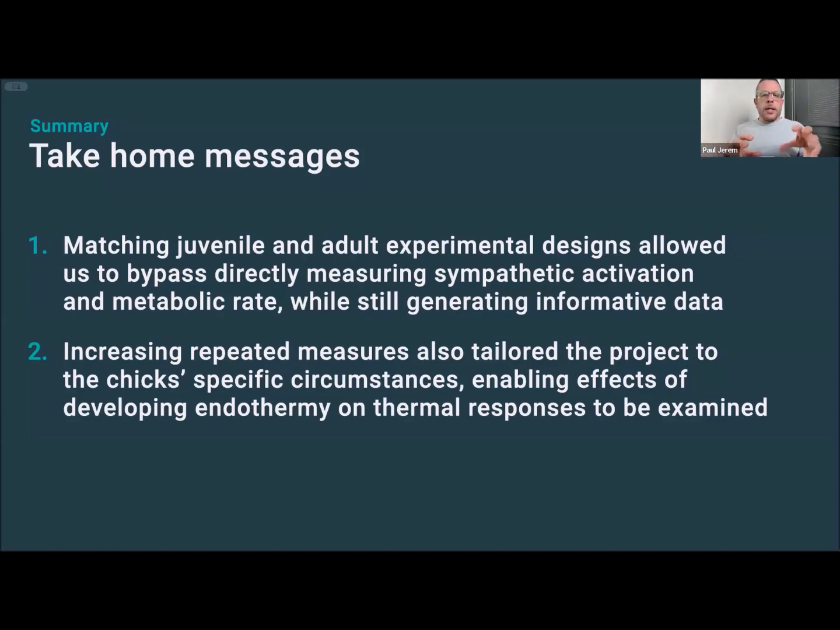And by taking the opportunity to take many more repeated measurements than we could have done with the instrumented adults, we've also managed to tailor the project to the chicks' specific circumstances. So that allows us to collect really valuable information on how thermal responses might change during the development of endothermy.